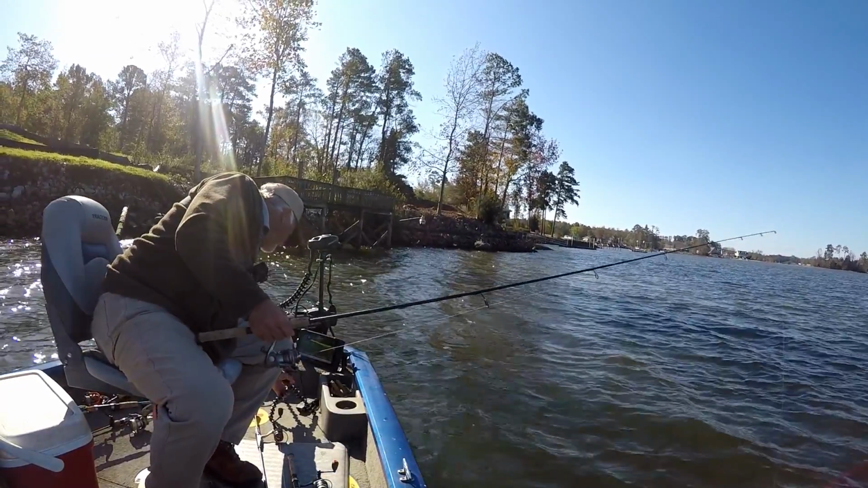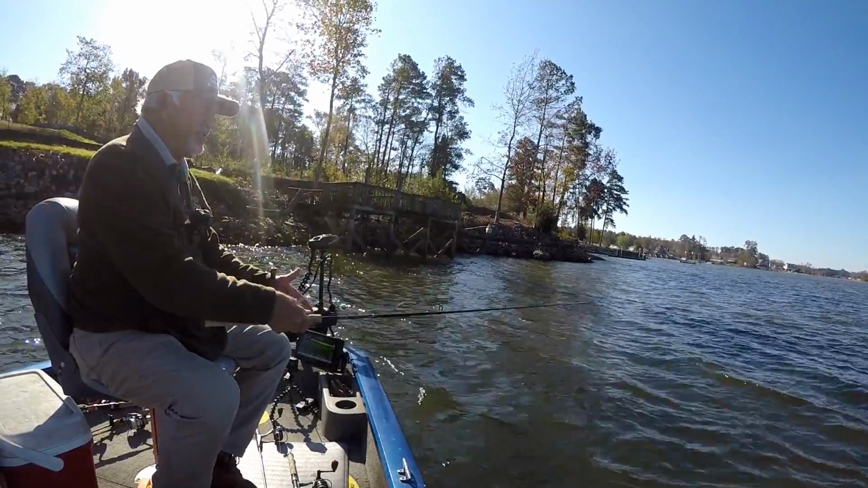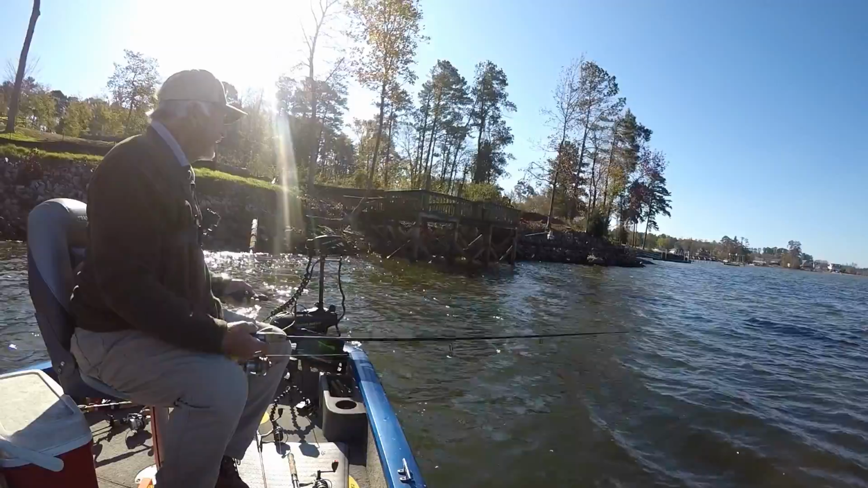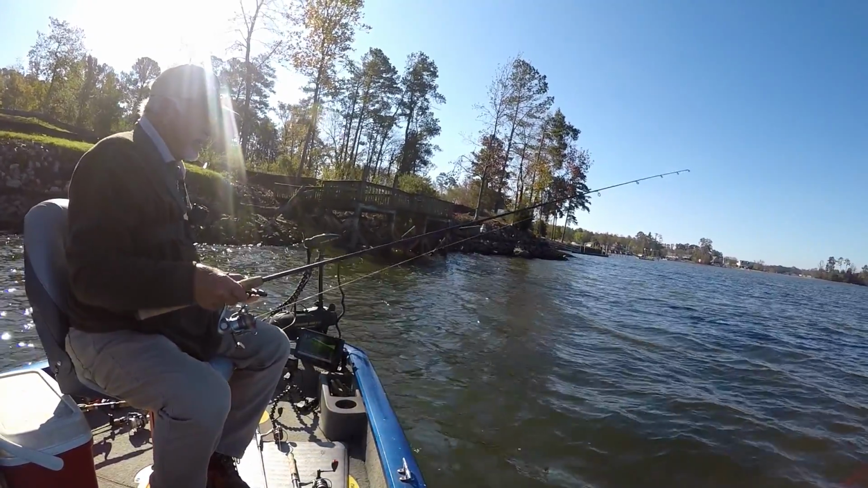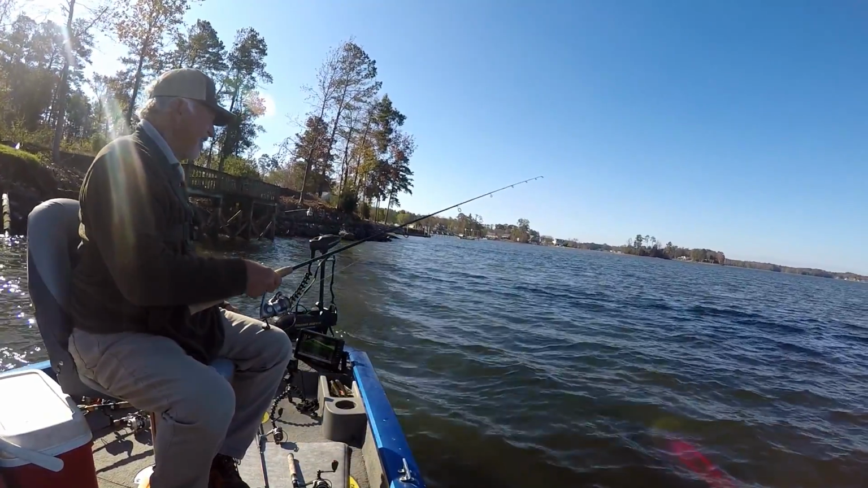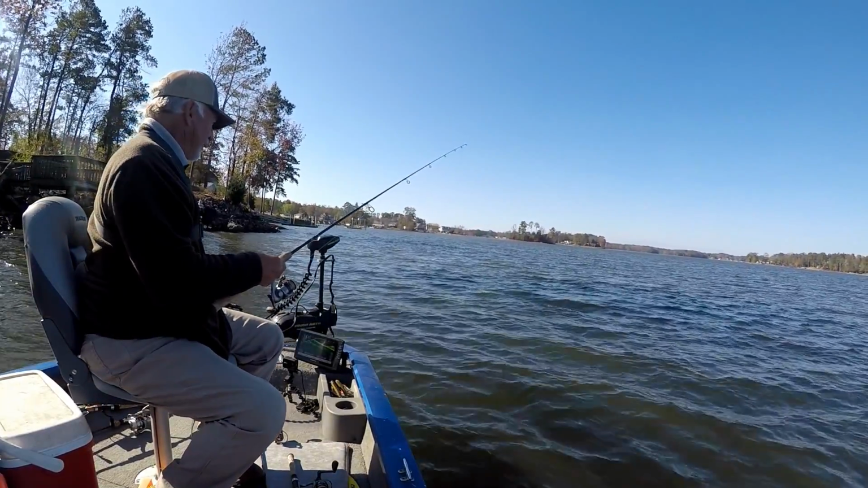All right, folks. We pulled over here and we found some fish in a little shaded area right there. We're gonna cast in them, see if we can catch them. Stay off of them and cast in them. I had one on, he got off right at the top of the water, about a pound. So I know there's some there. I was trying to get my cameras on and lost my fish.